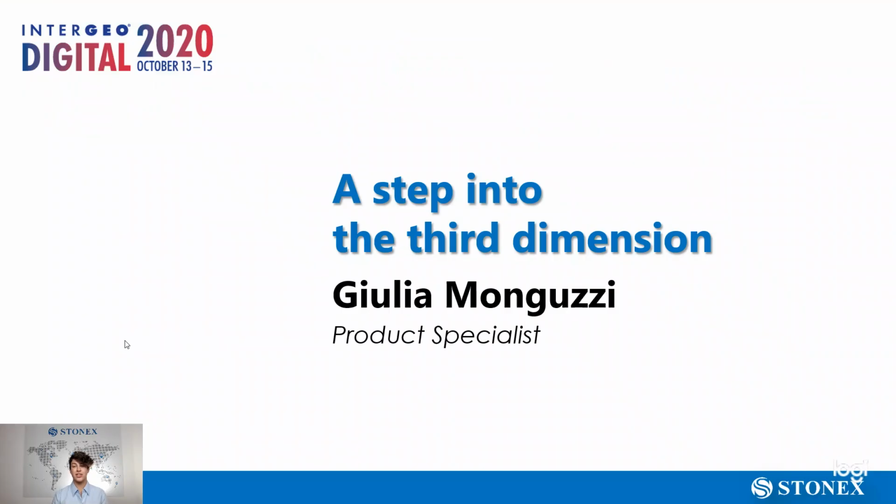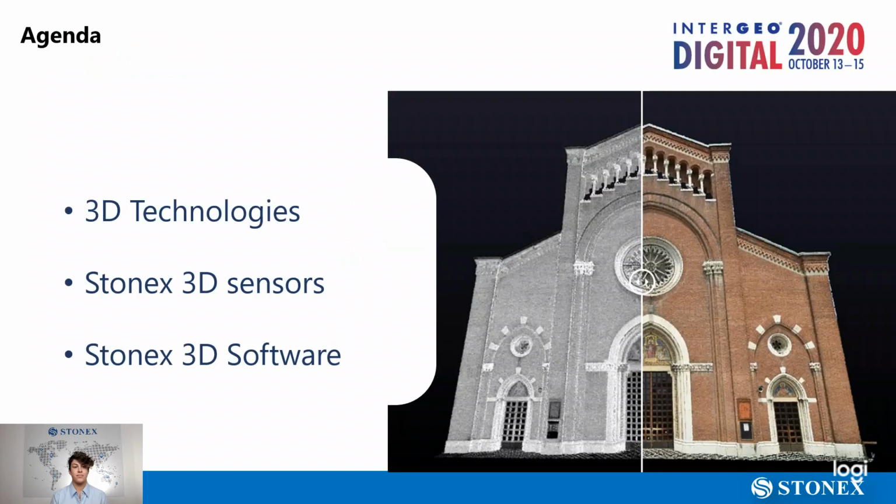The title of this section is A Step into the Third Dimension. We're going to talk about some of the 3D technologies that are available right now, and then I'm going to briefly describe Stonex 3D sensors and Stonex 3D software.